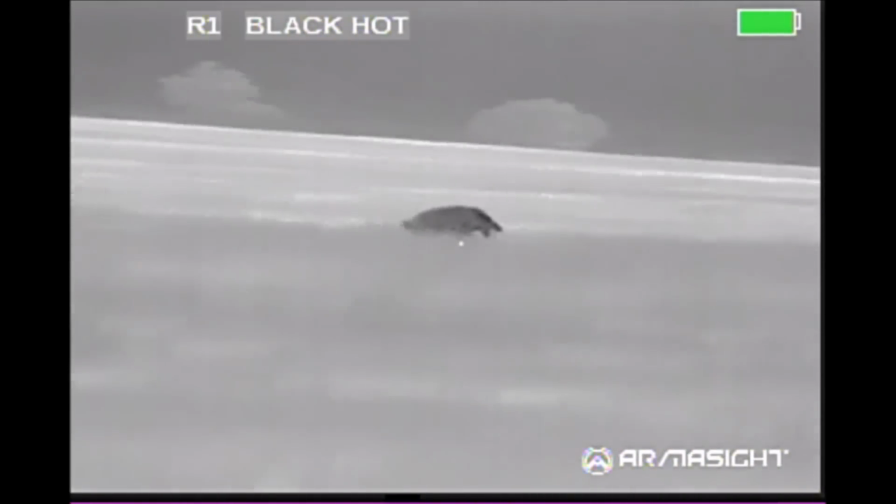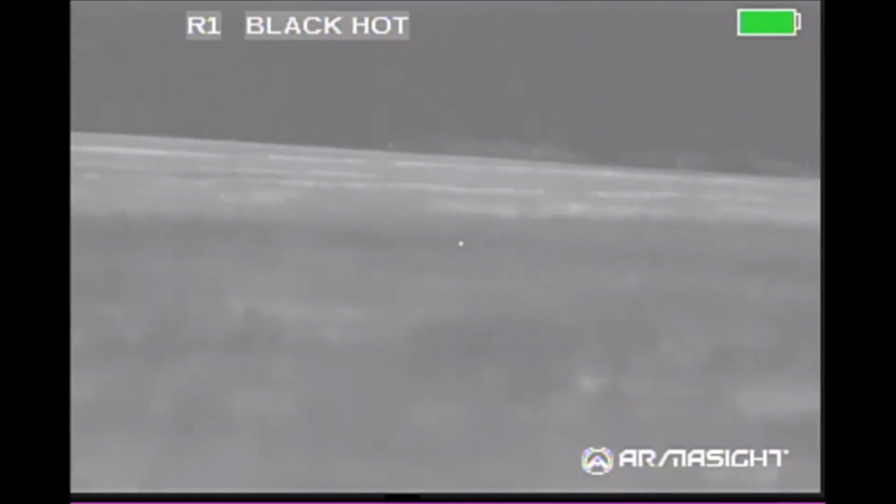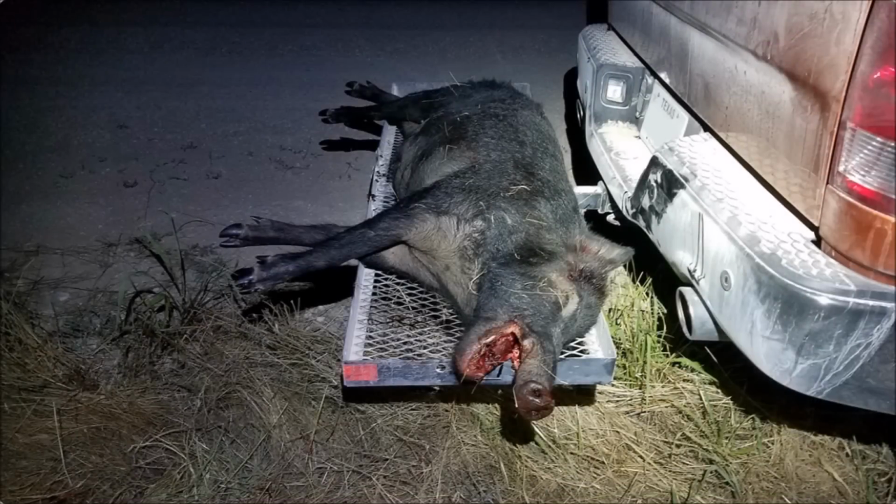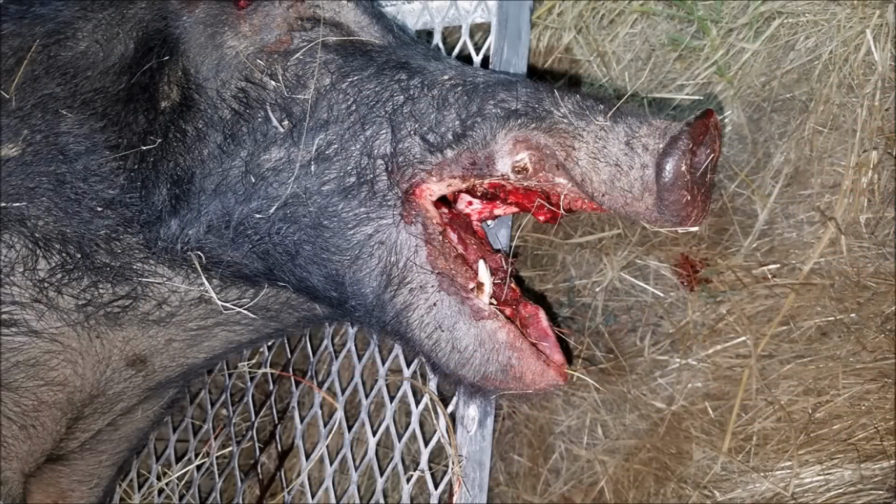Nice shot. Okay, keep down. 5 shots and 5 hits brought down this 200-pound boar. 1 shot through the mouth bisected the tongue, which you saw fly off in the video.